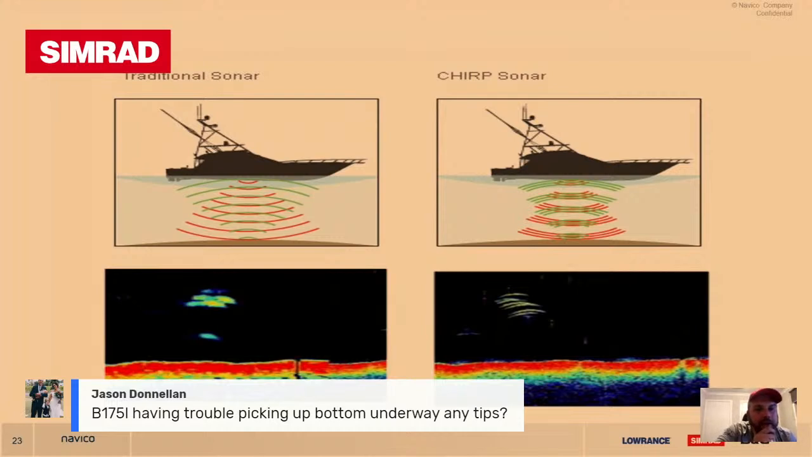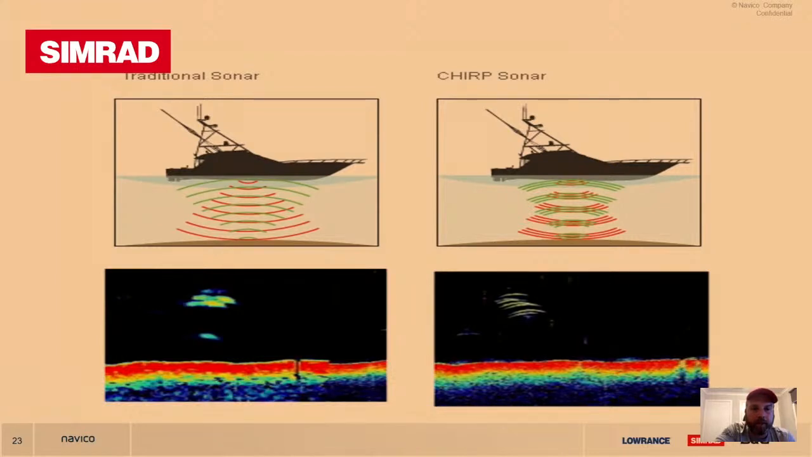So just a bit of a sidebar here, Aaron. E175L, having trouble picking up bottom underway. Any tips? Biggest thing, I'll touch on it a little bit more in a minute too. One of the biggest issues we have with transducers is poor placement. If it's not working properly underway, poor placement.